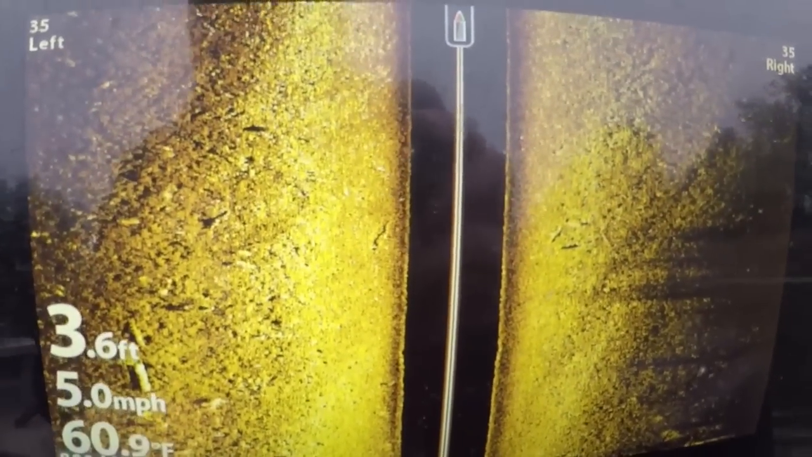You guys got to get into this side imaging, guys. It puts a lot of fish in the boat. Stick with us. Let's get some in the boat.